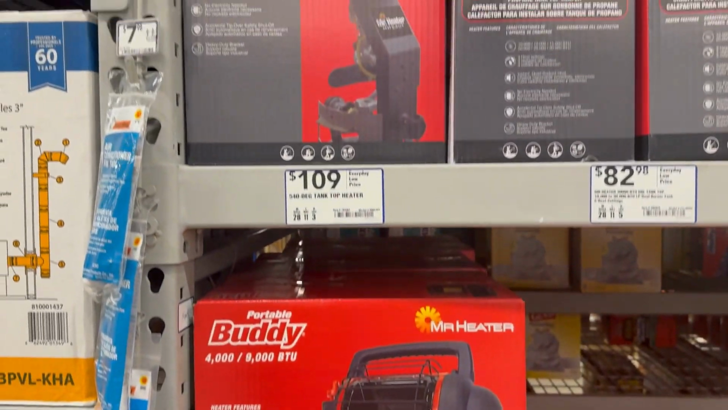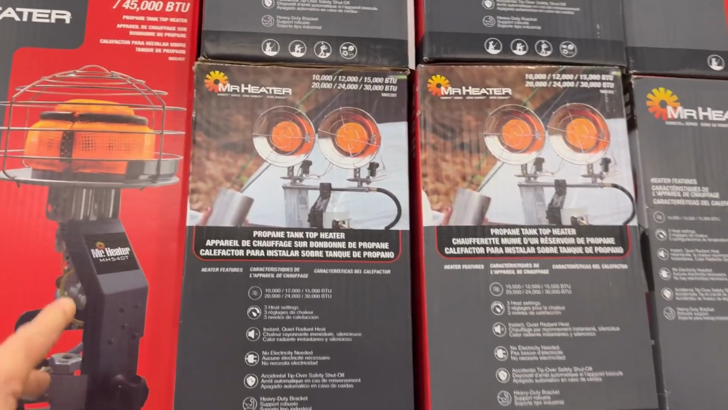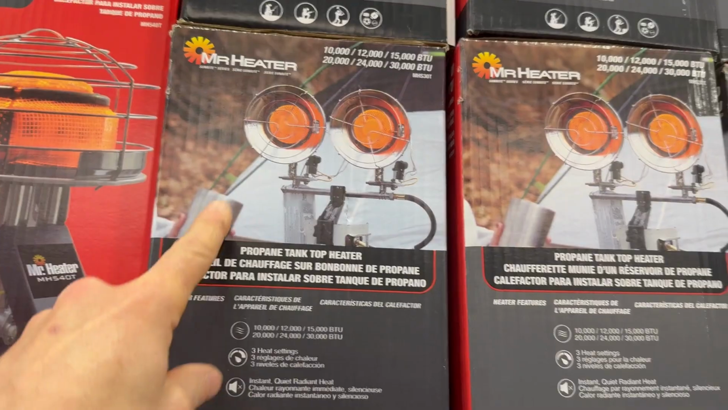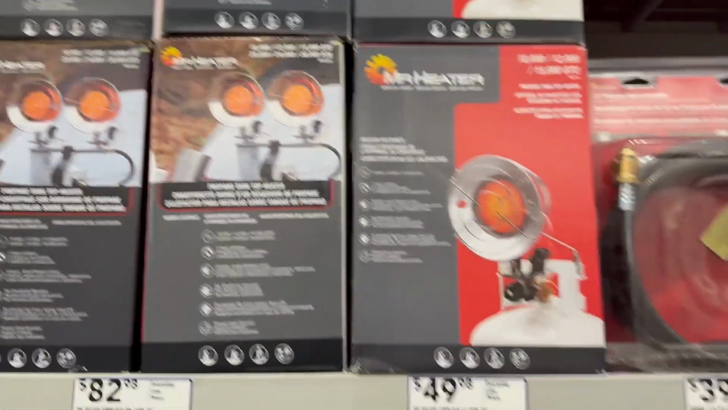I noticed they make some different variations now. Mr. Heater. Everything is like Mr. this, Mr. that. I'm not necessarily sure this is something I would want in my van. I guess it's trying to radiate the heat directionally or something. I'm not sure that would really work.